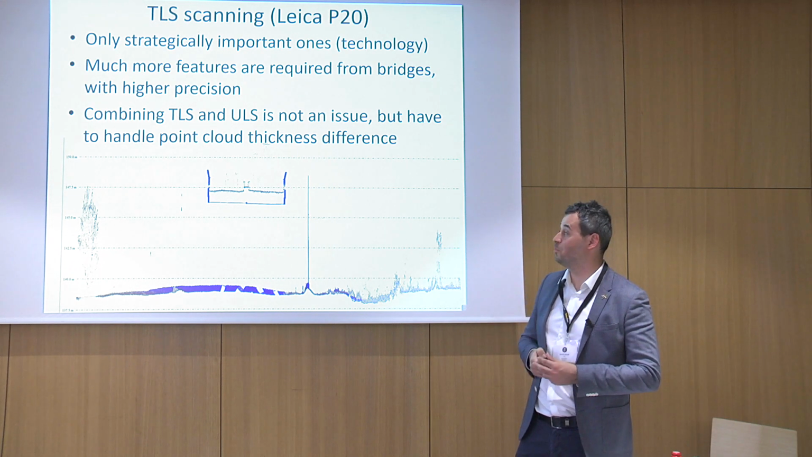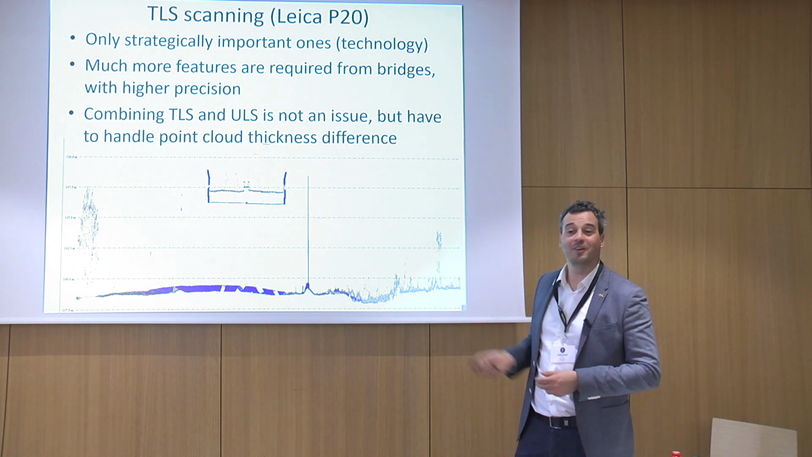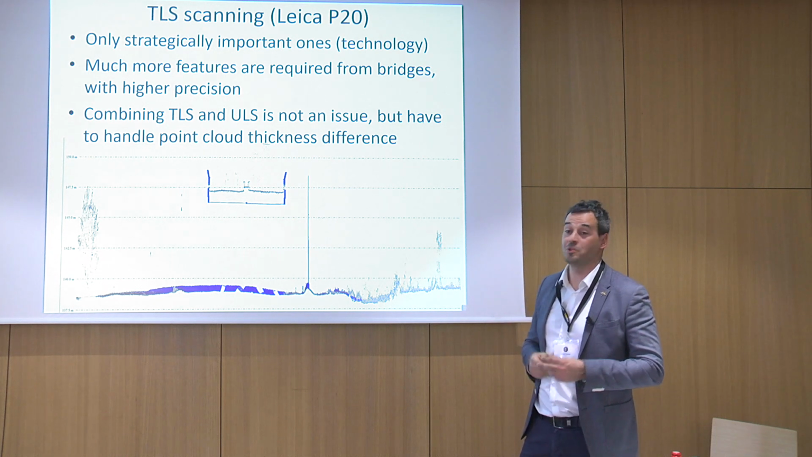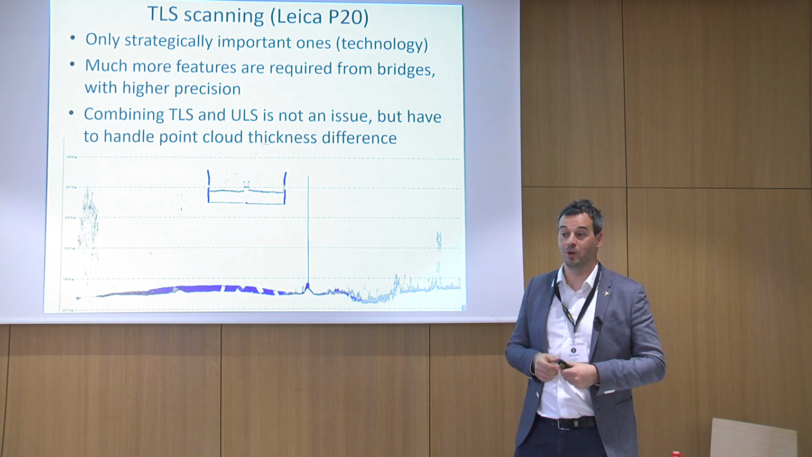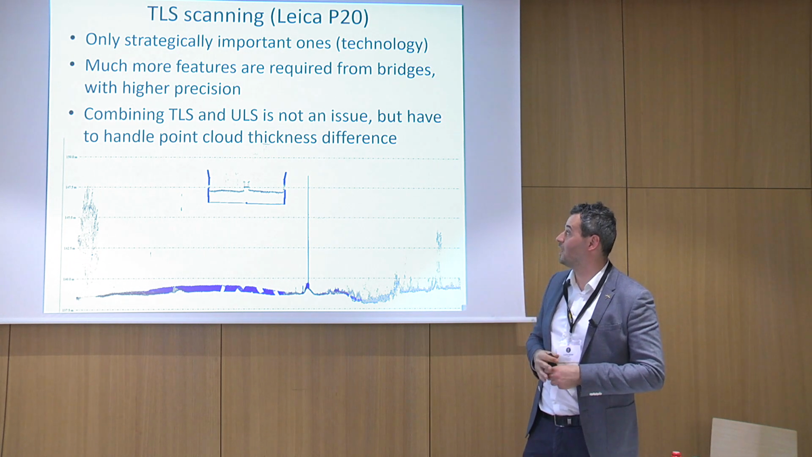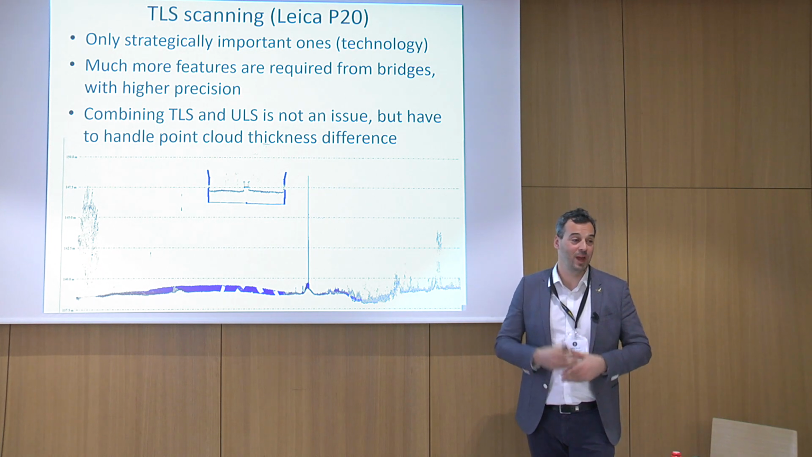But for those which can remain, it's very important to see the cross-section of these areas, and for those, the airborne laser scanner would not be precise enough. What was very nice is that it was not an issue to stitch them together.